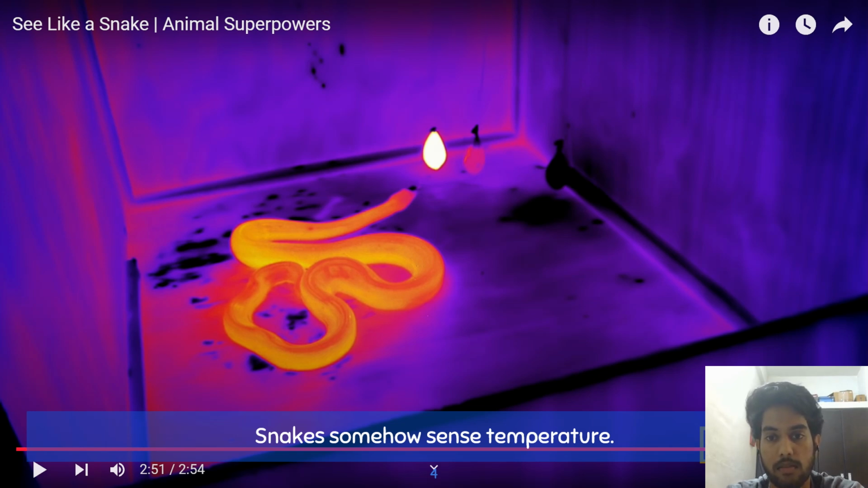One is somewhat black, one is somewhat pinkish in color, and the other is glowing yellow. The yellow one is the hottest one, and this python, which you can see in the image, is detecting it and gets attracted towards the warmer balloon, and that is how these snakes identify their prey. And this is most probably how snakes also view their prey in the dark. So let's move to the next image.